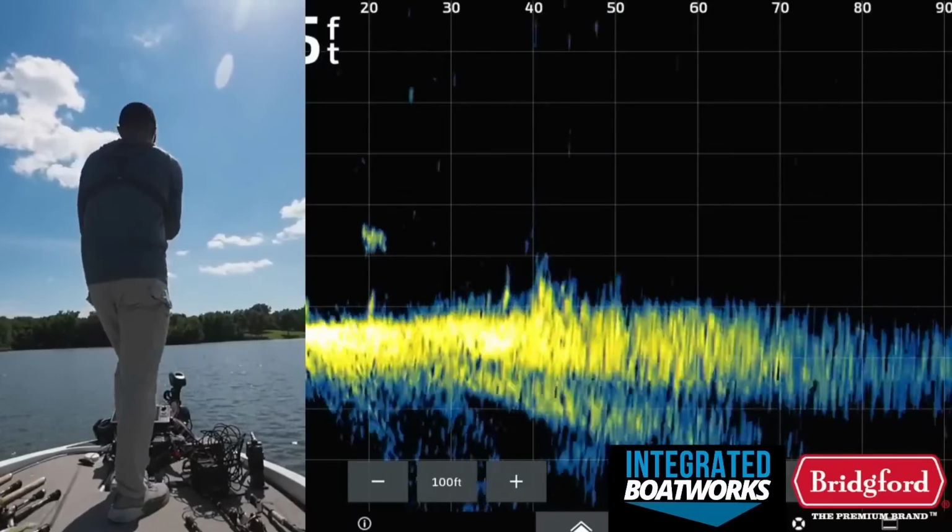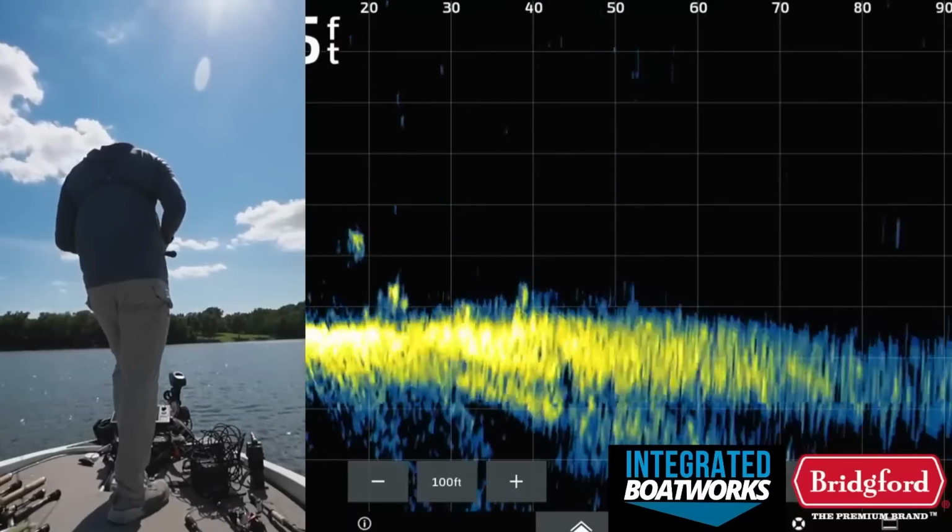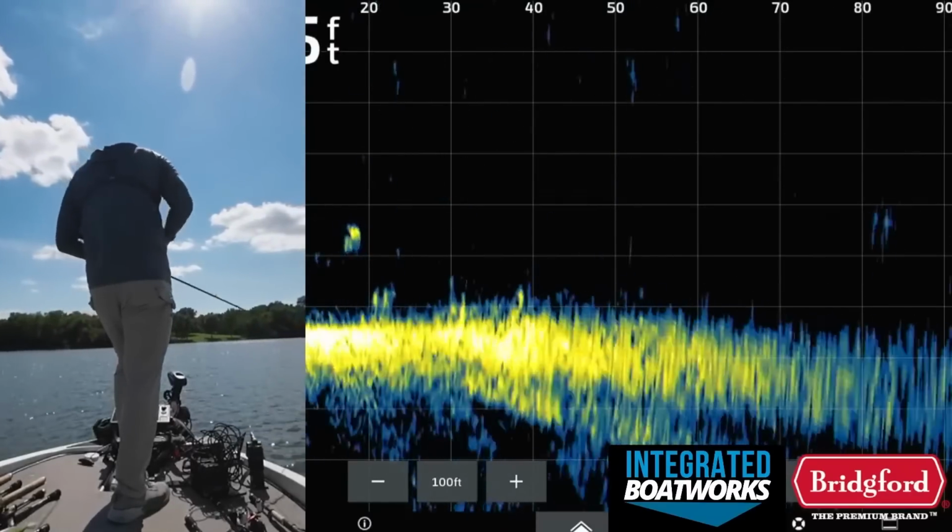There's a bunch of little small fish around this stuff, I guess. Worm's falling down at 50 feet.